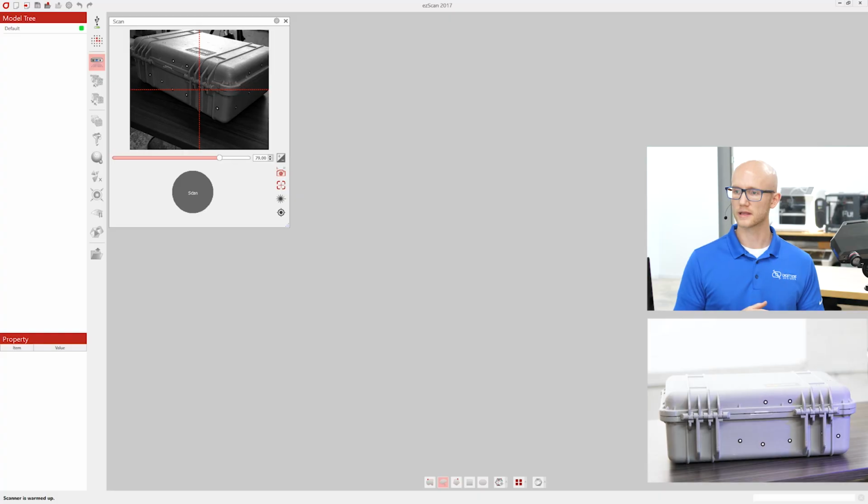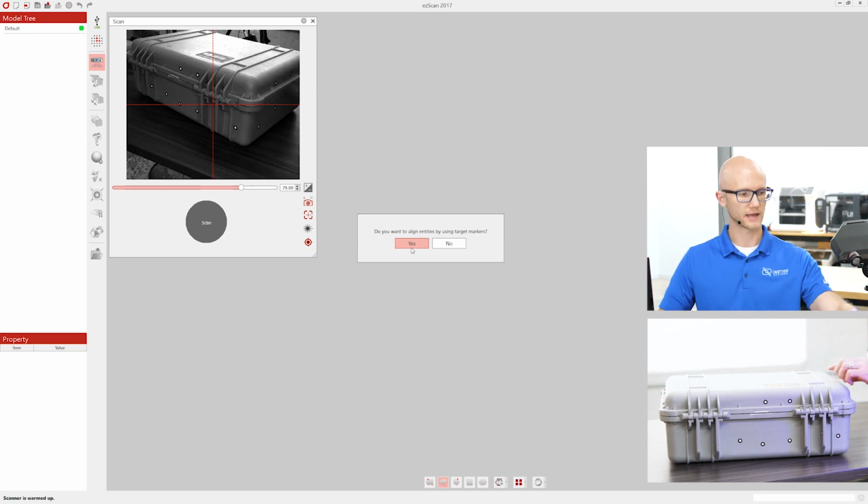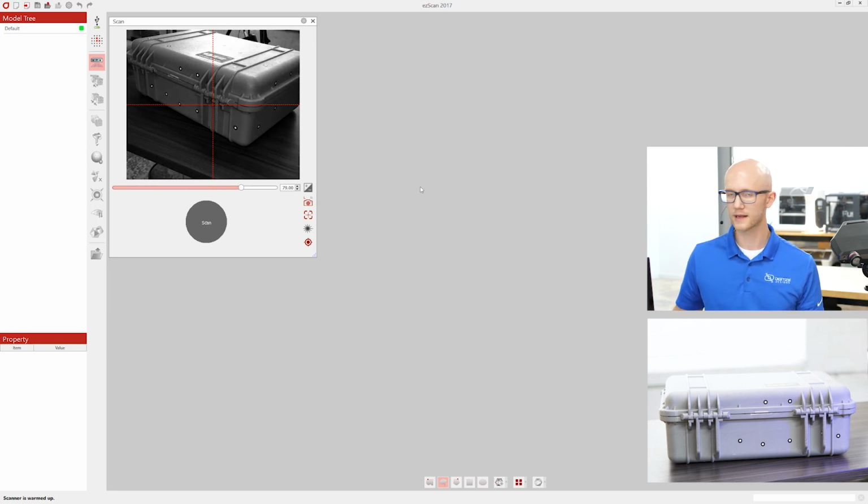I am currently in the scan software again. We're going to enable a couple different things here than we did before. I will first enable the align using targets option, so it will look for these targets. These are just strips of targets that I have stuck onto the Pelican case here. It will recognize those and align each frame that I capture using those targets.